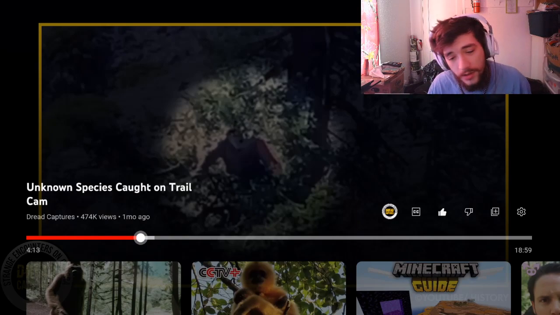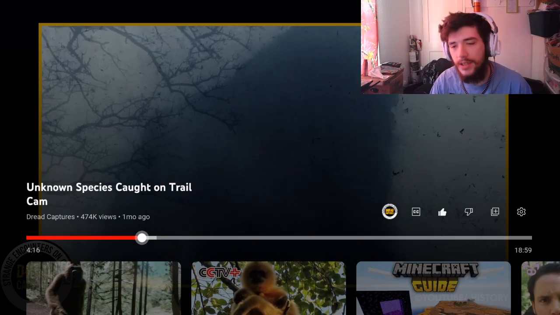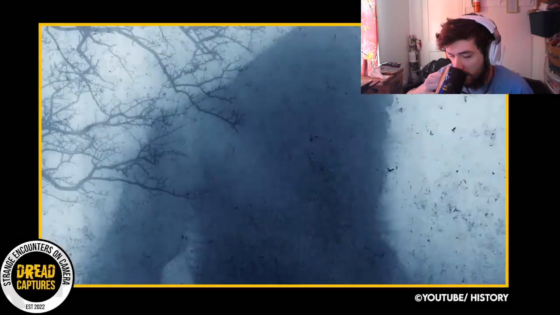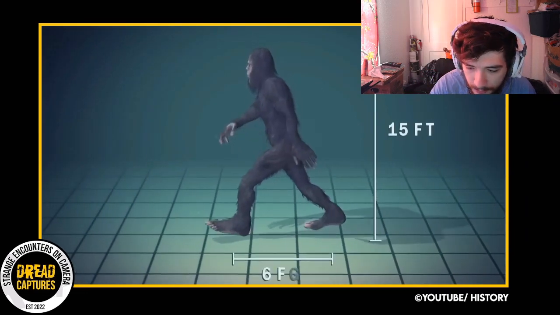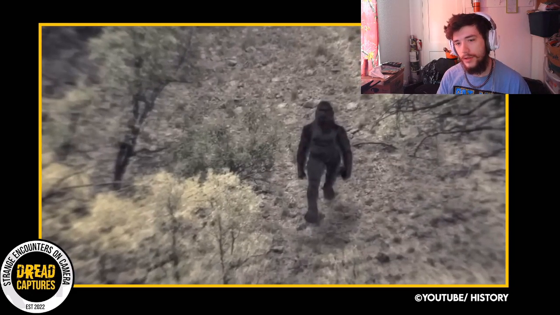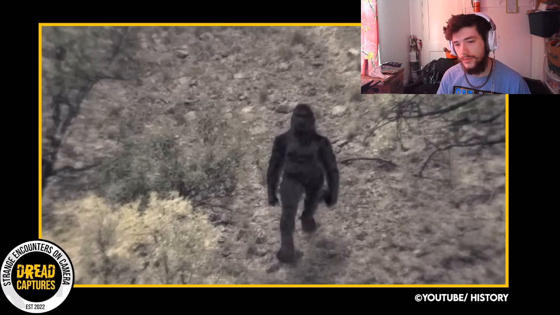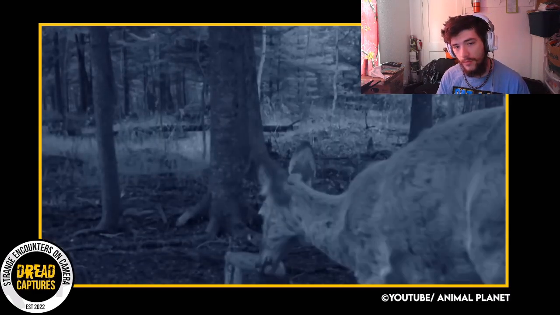And, you know, anything's possible. Bigfoot is said to inhabit forests, mainly in the Pacific Northwest region of North America. He is said to be bipedal, standing at around 7 to 10 feet tall and weighing around 500 to 1,000 pounds. There have been many reported sightings of the creature. But this next trail cam capture is a pretty convincing one.